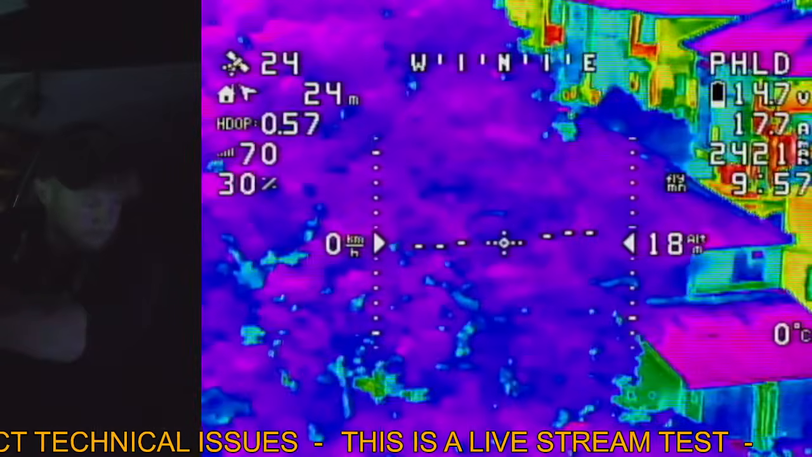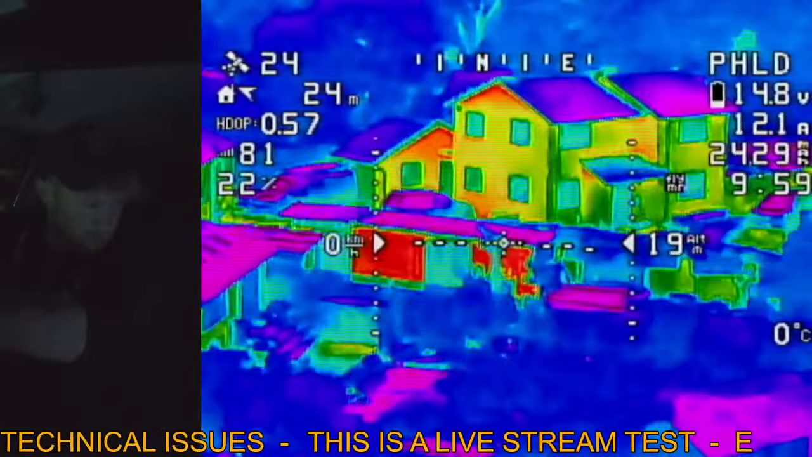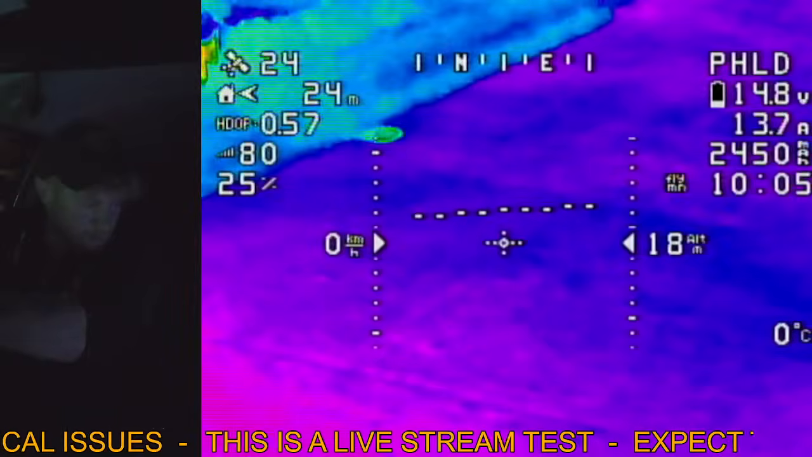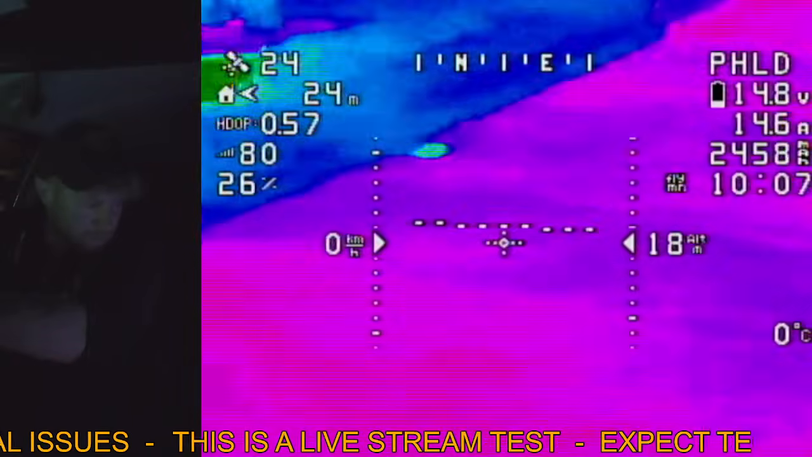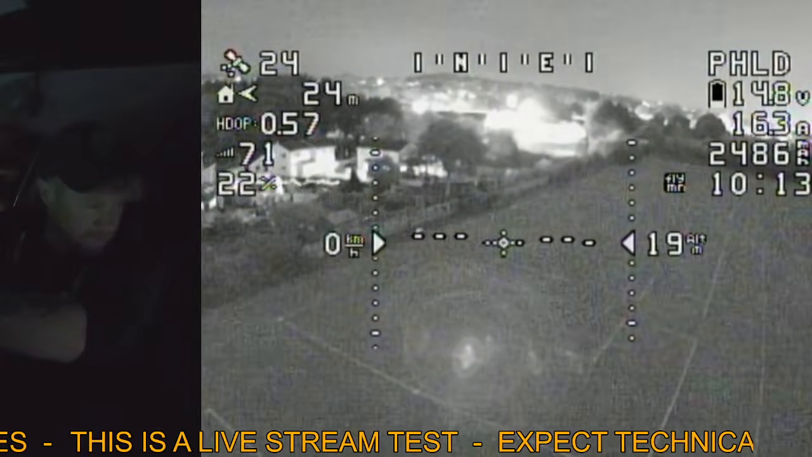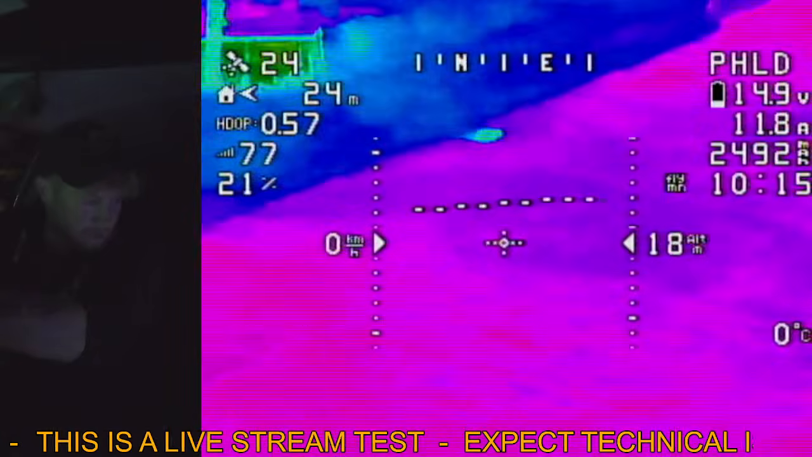There's a tree. Not very interested in trees. I reckon that there, I think it's a puddle. Yeah, I reckon that's a puddle. Can I see anything on that? Pretty much that. Profile 2.